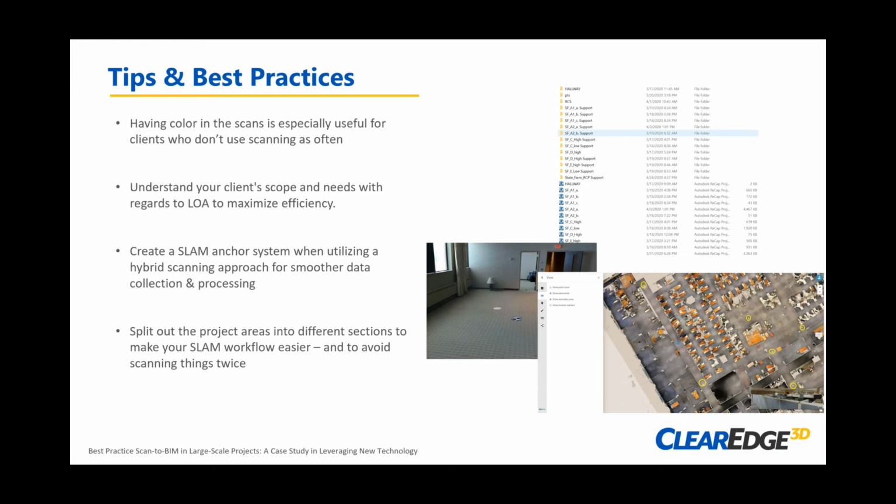What are the elements that the customer wants to model? In this case, an LOD 200 model is fairly basic. So, that being said, if the customer wanted to utilize the photography to look at sprinkler head locations or light locations for the purposes of some demo plans, they could take advantage of that.